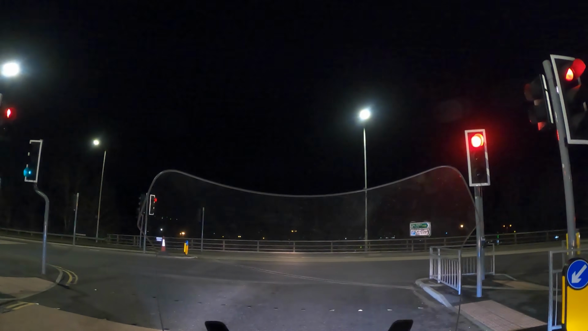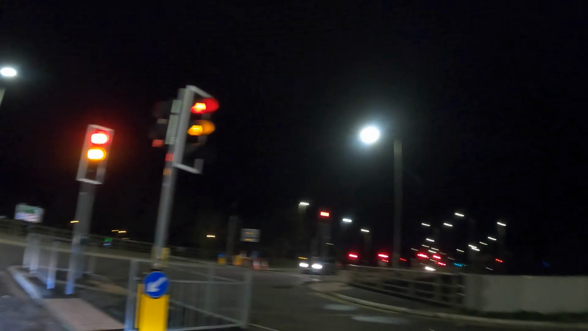Hello there and welcome. So it's now dark and we're going to go out for a ride and have a look at some aspects of night riding that may be of interest to you.